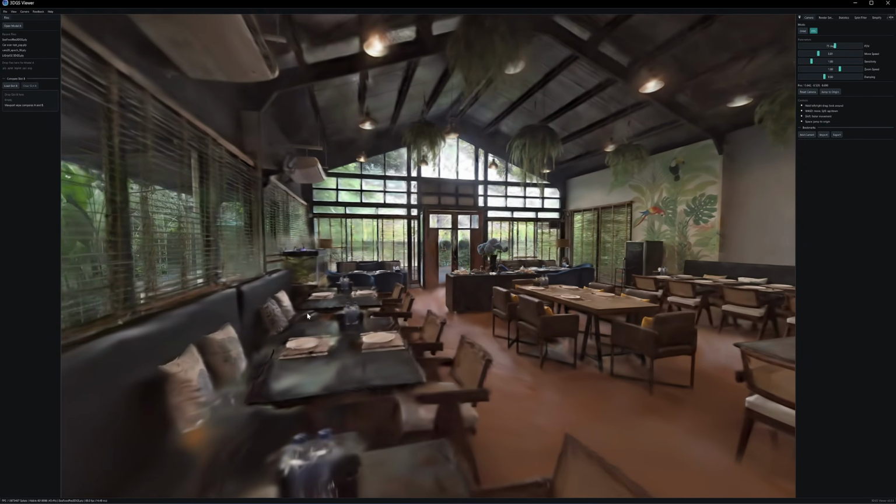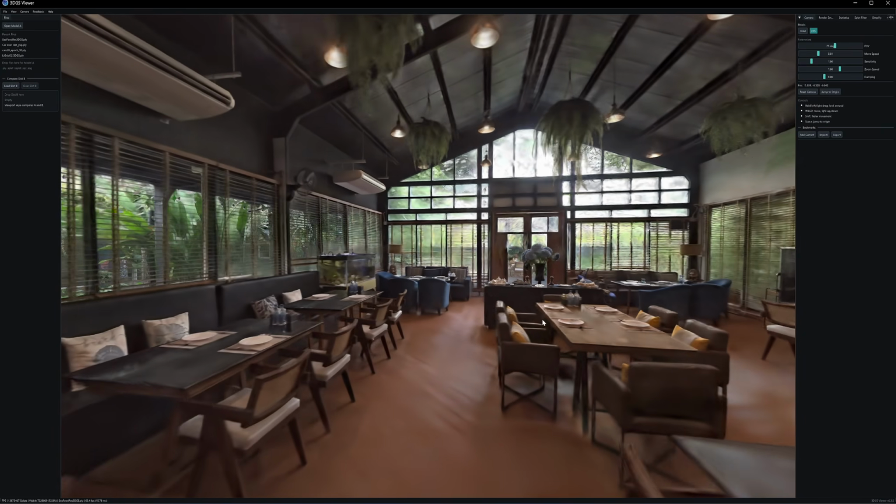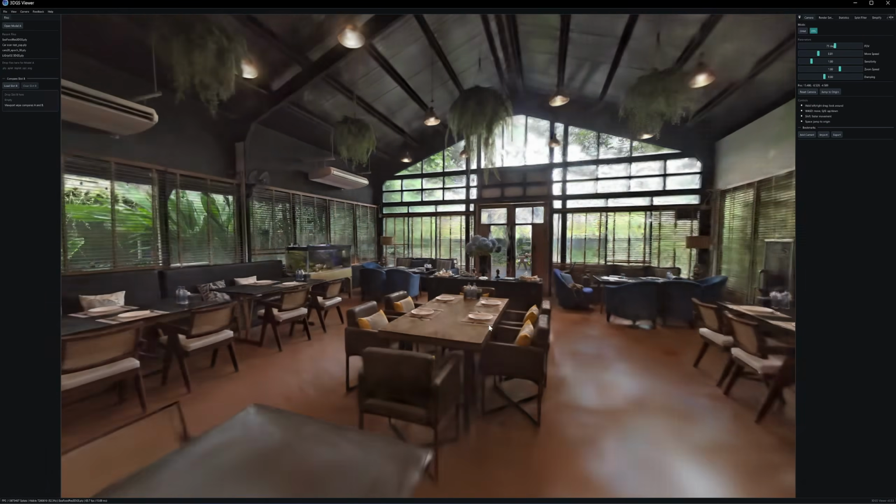Here's my complete workflow from LiDAR scanning with the LiGrip O2 to producing a floor plan.